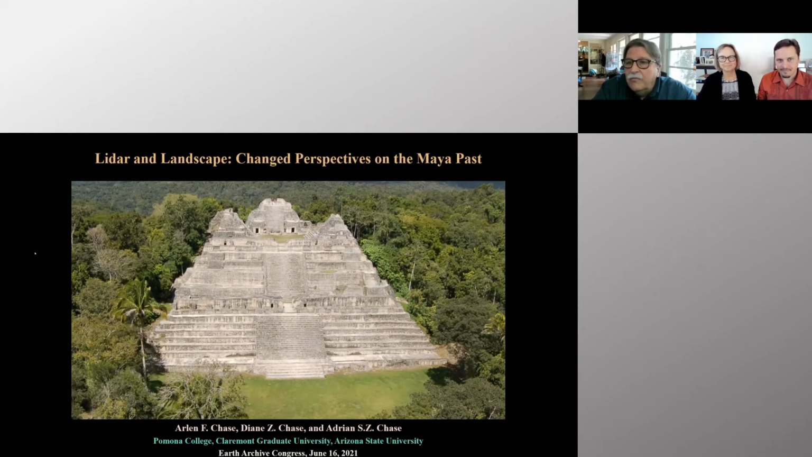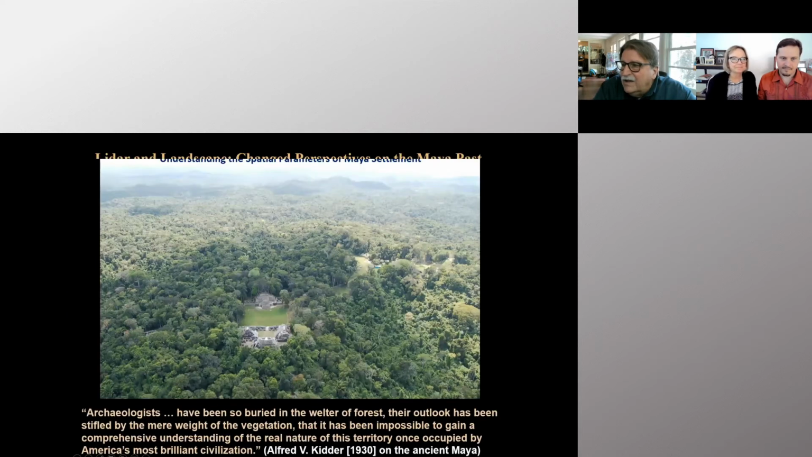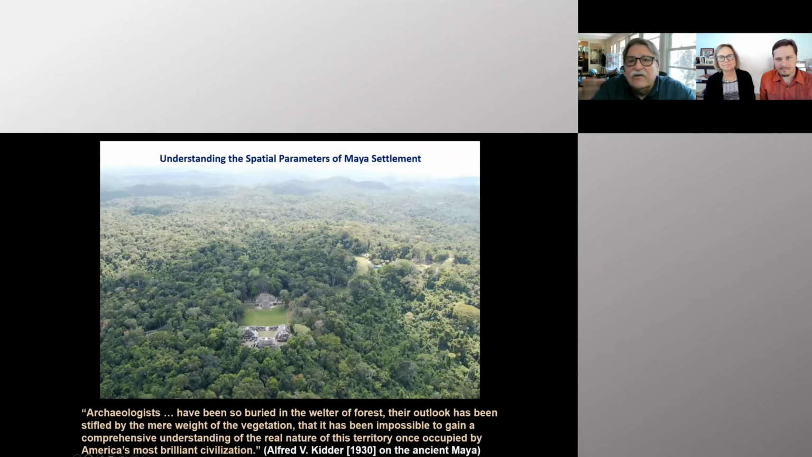We had lots of issues in terms of getting an understanding of archaeology at Caracol, largely because we were miles from nowhere in a forest, and the forest literally covered everything that we could see.